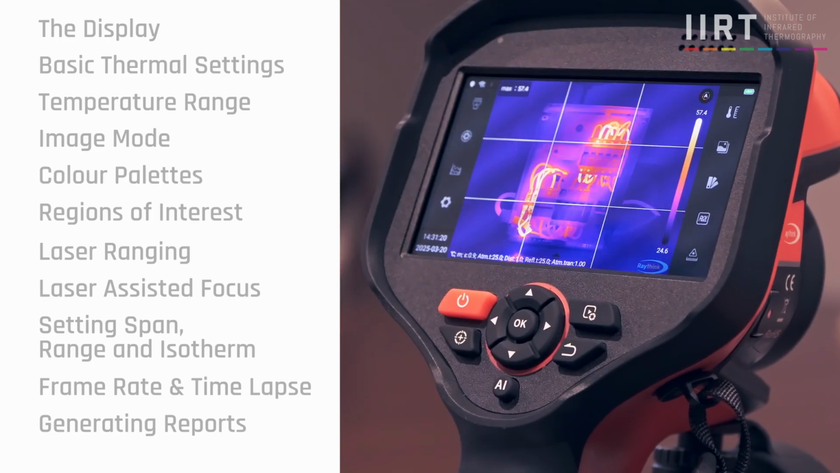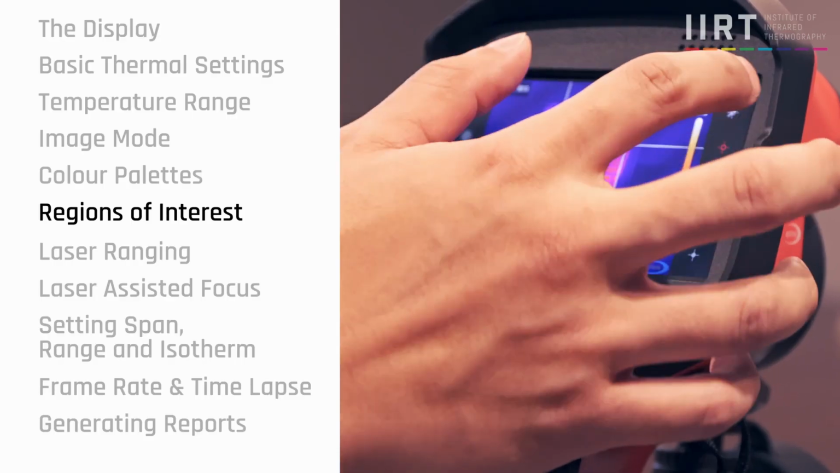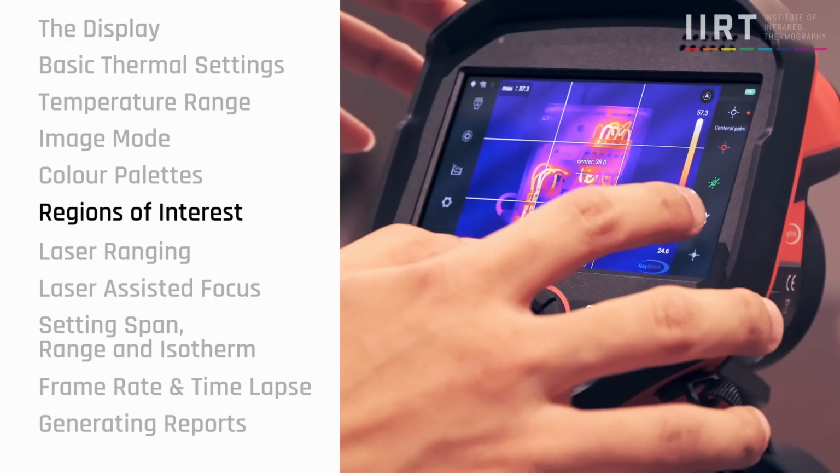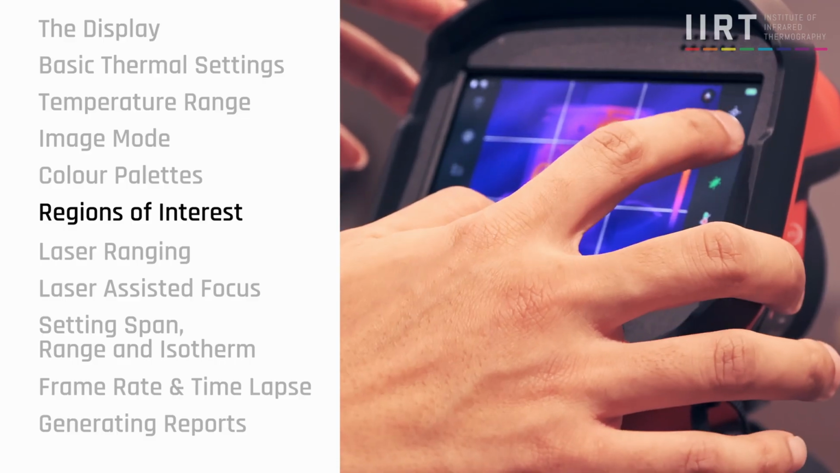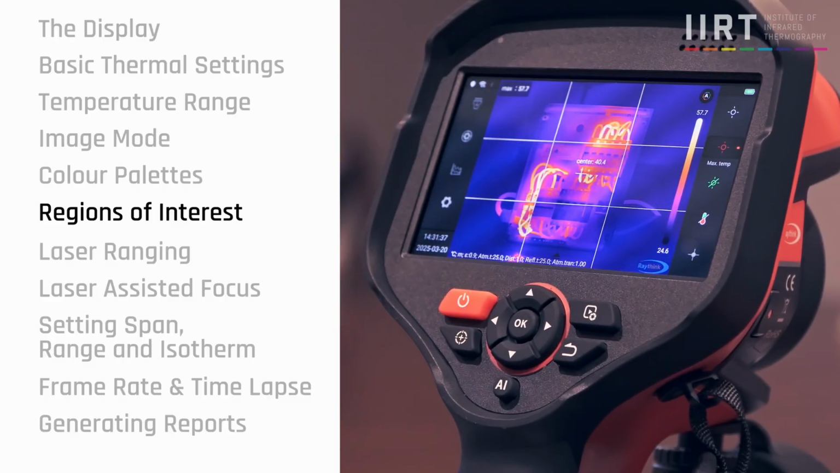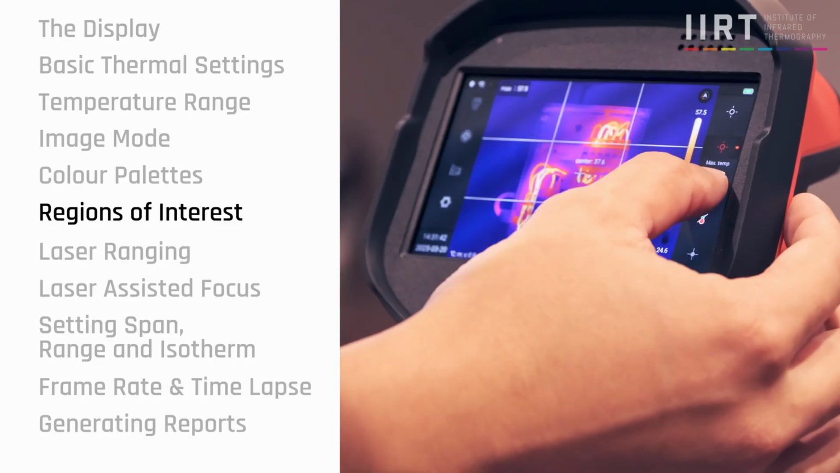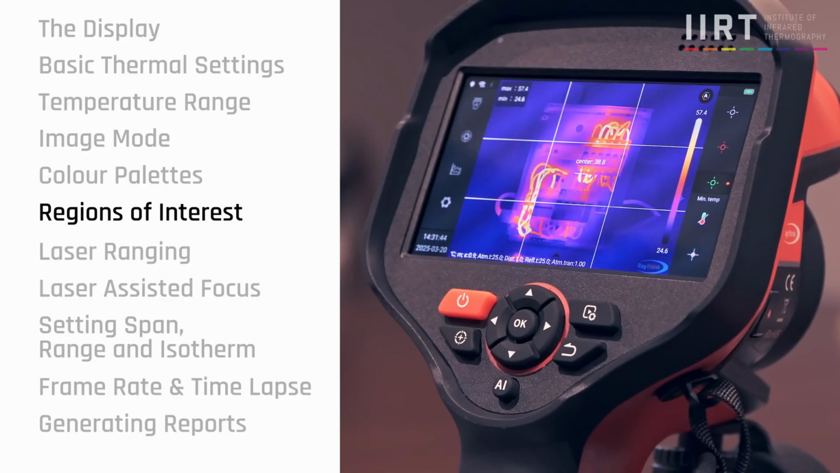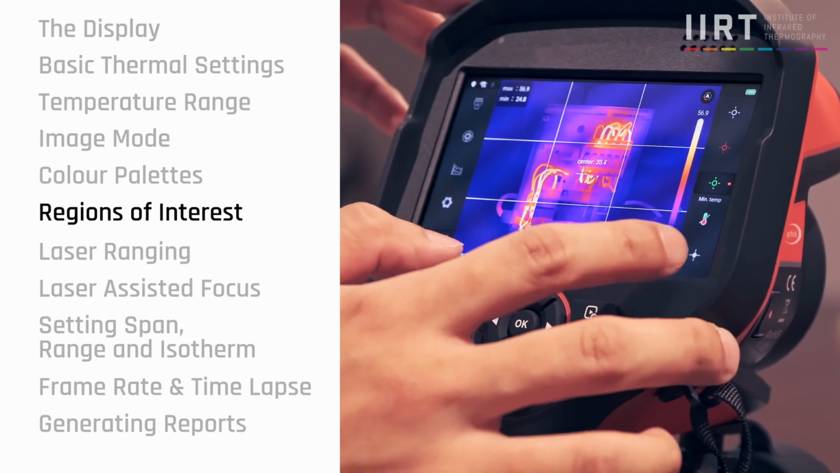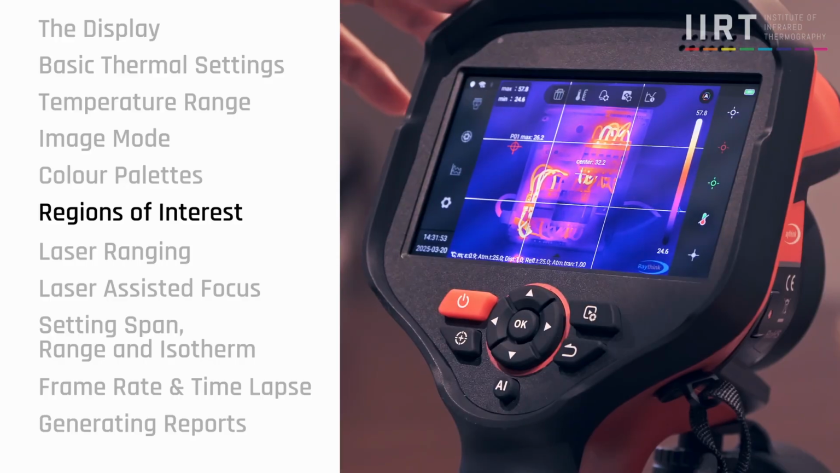Other than that, let's say today we wanted to add a region of interest, meaning I want to look at the temperature at the center. It will immediately show me. Or if I want to add the hottest point and the coolest point, it will automatically find the hottest spot, and the temperature will be previewed here, at the top left. If I want to add more temperature points, I can click on this button and just point. I can even move it.